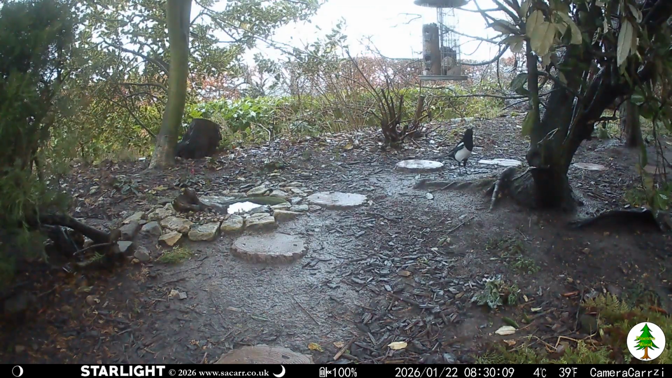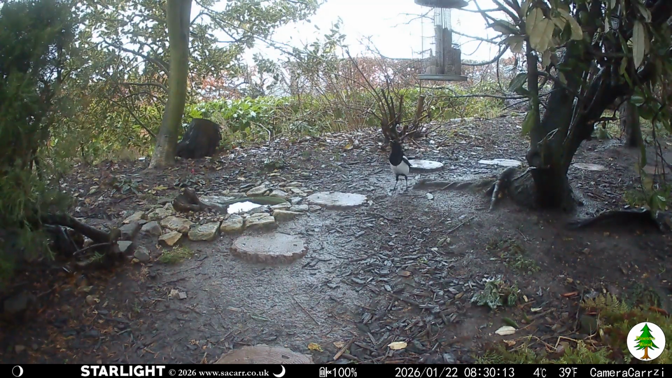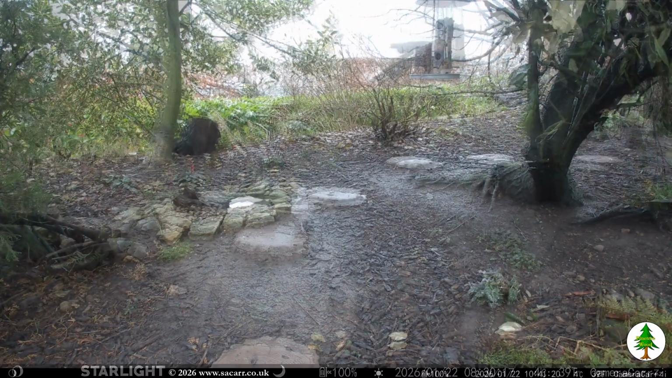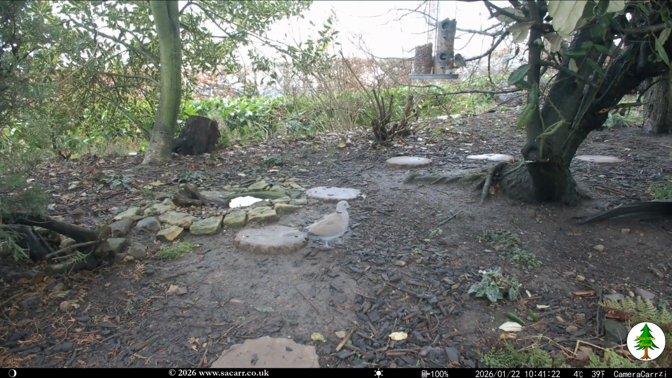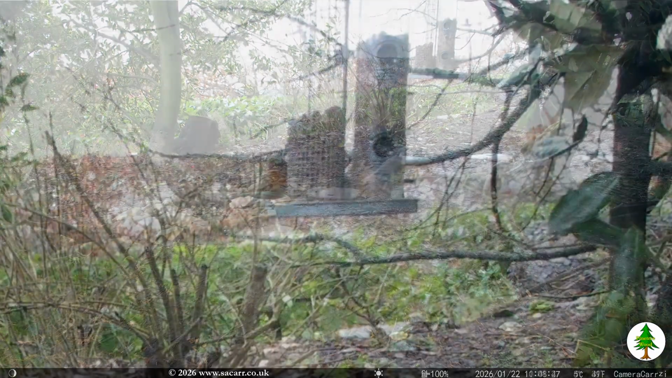On the 22nd, there were no captures until dawn, when one of the magpies came to the feeder. Doves, great tits and blue tits filled the morning captures.